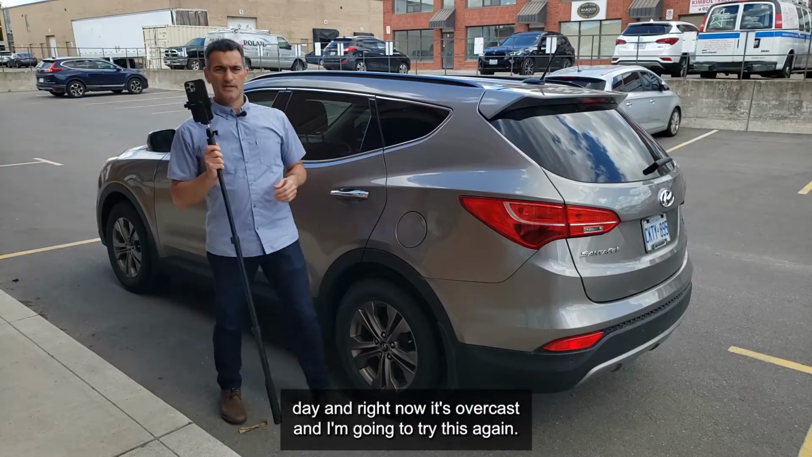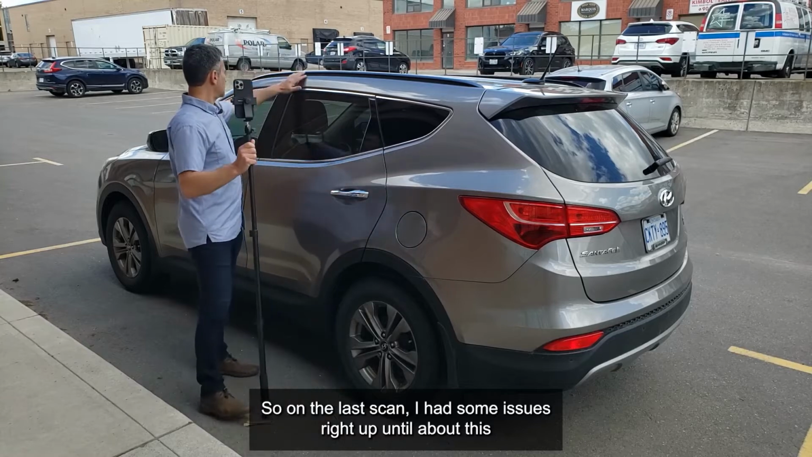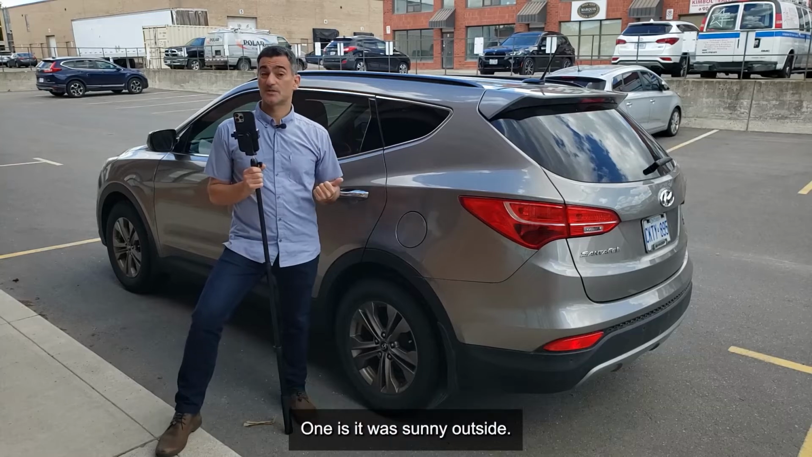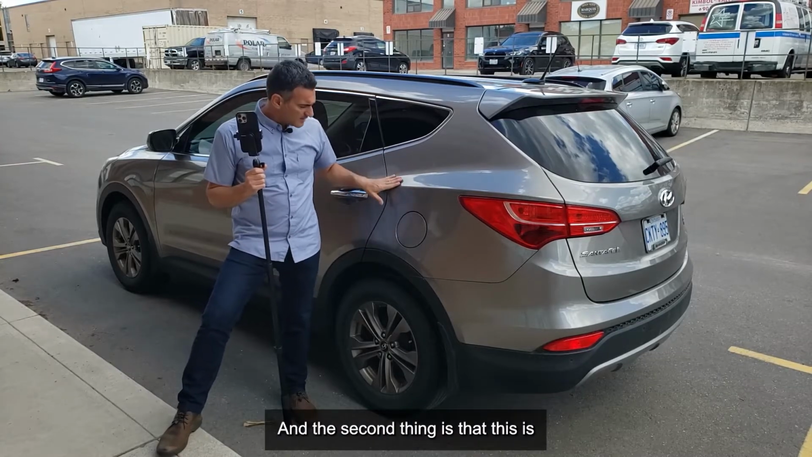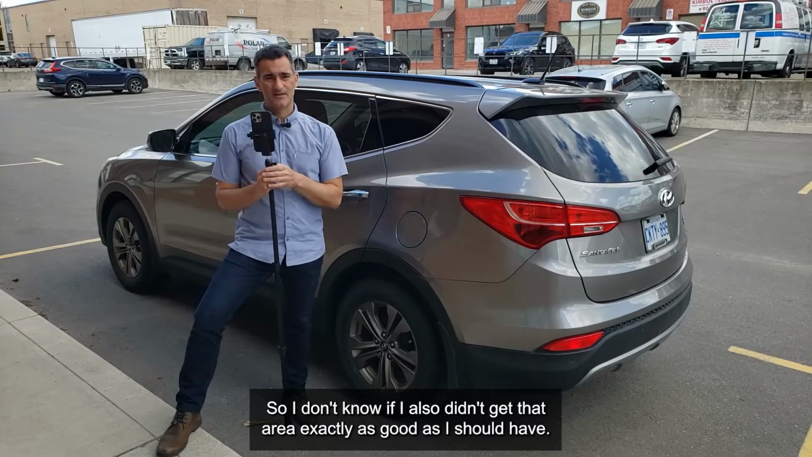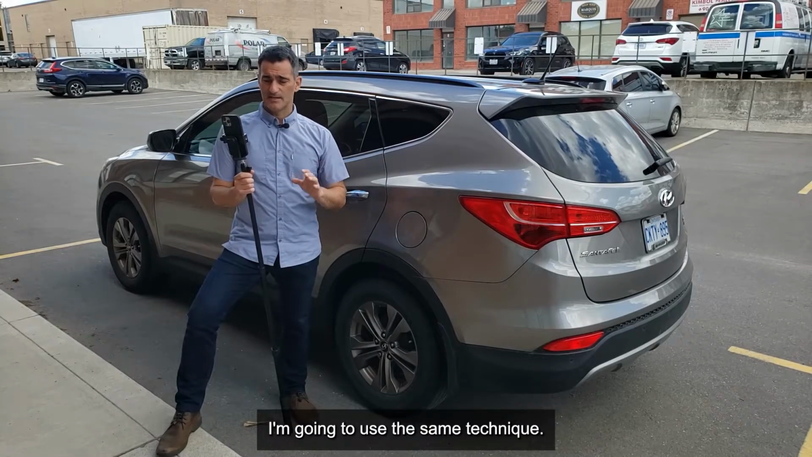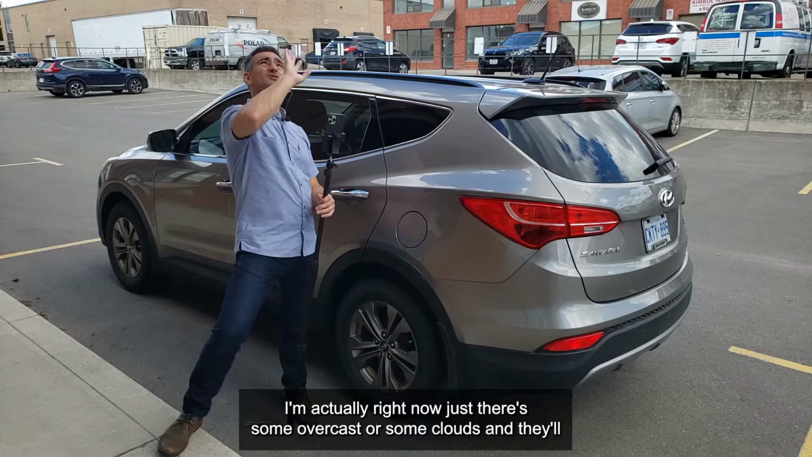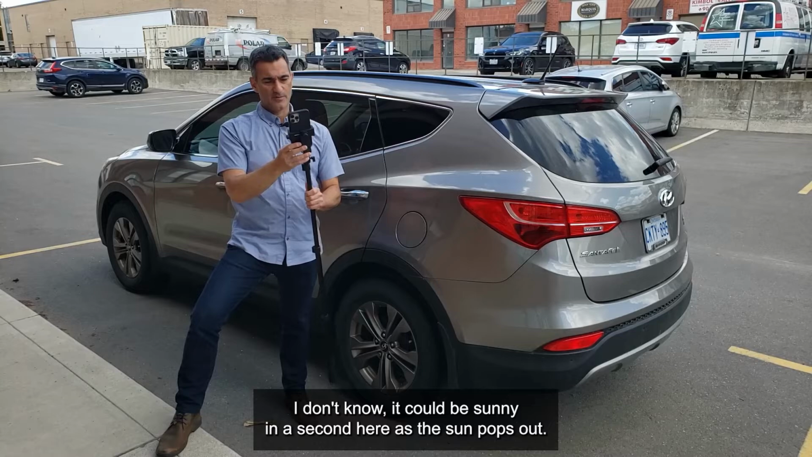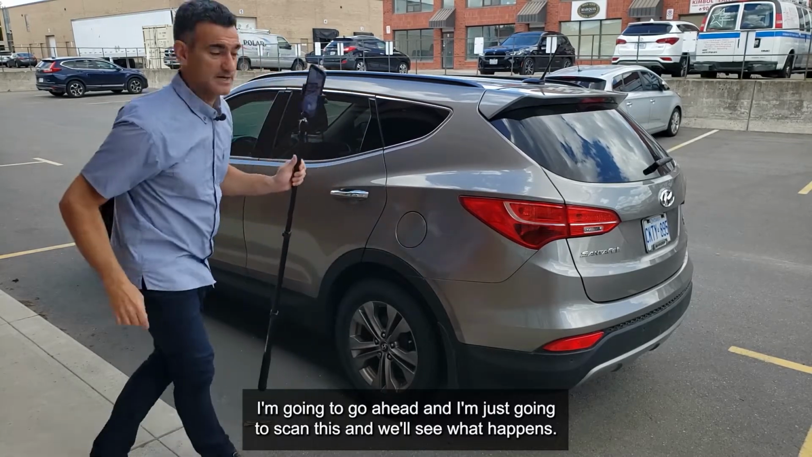Okay, so it's another day, and right now it's overcast, and I'm going to try this again. On the last scan, I had some issues right up around this area, and a couple of factors might have caused that. One is it was sunny outside, and the second is that this is a little bit on the darker side for the gray. So I don't know if I also didn't get that area as well as I should have. So I'm going to scan this again using the same technique. There's some cloud cover right now, and it could be sunny in a second as the sun pops out. So I'm just going to use some standard settings, go ahead and scan this, and we'll see what happens.